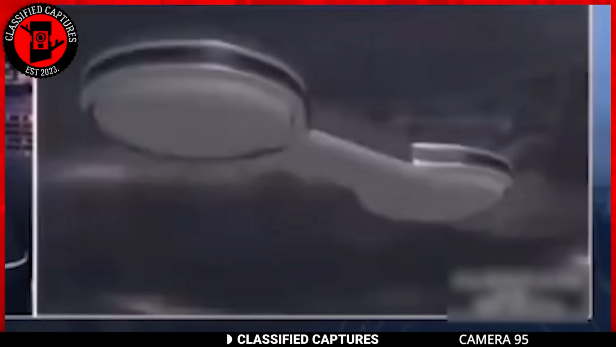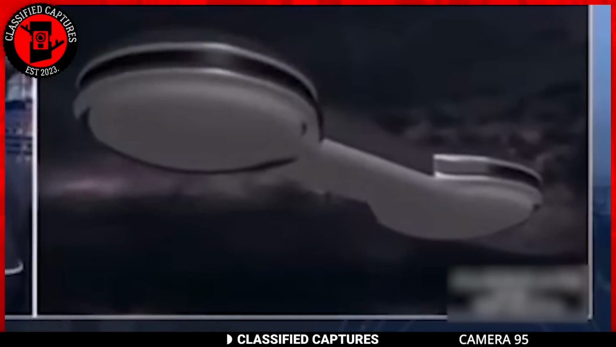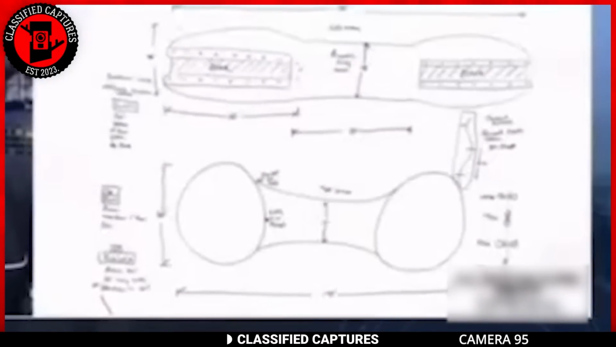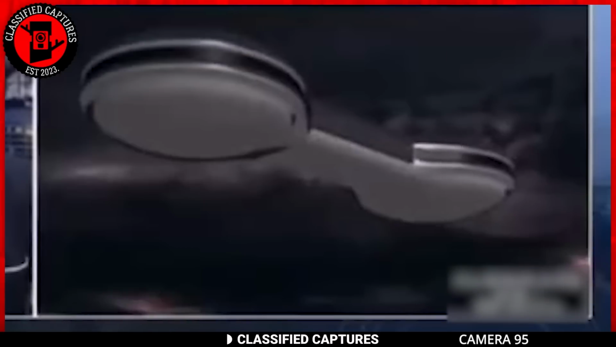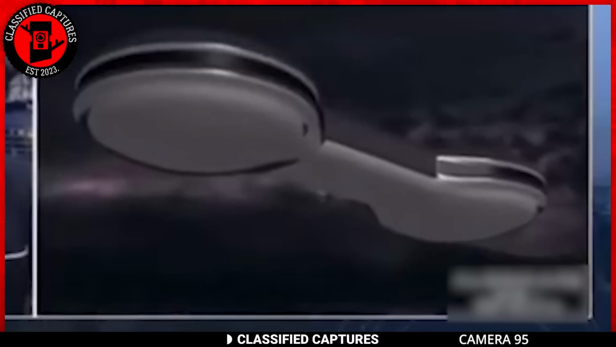According to their accounts, there was a barbell-shaped craft in the sky. The initial photo taken was grainy, making it hard to discern details. However, after the image was enhanced and worked on, this is what they came up with. The barbell shape is unusual and unlike any known aircraft, which has fueled speculation and debate.